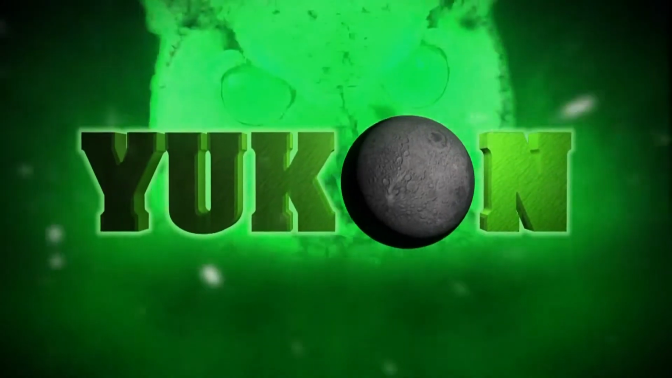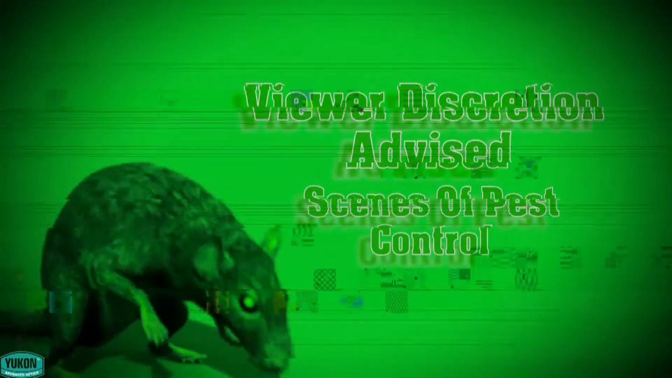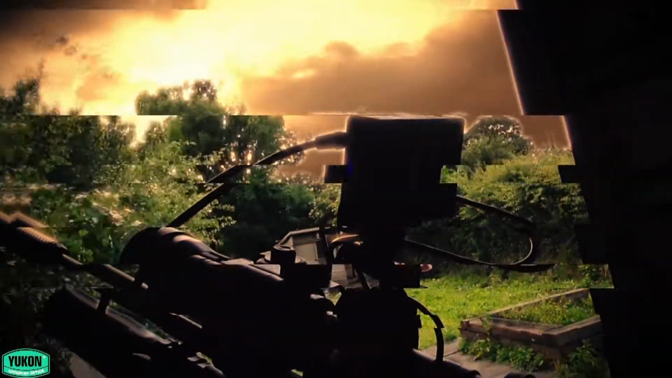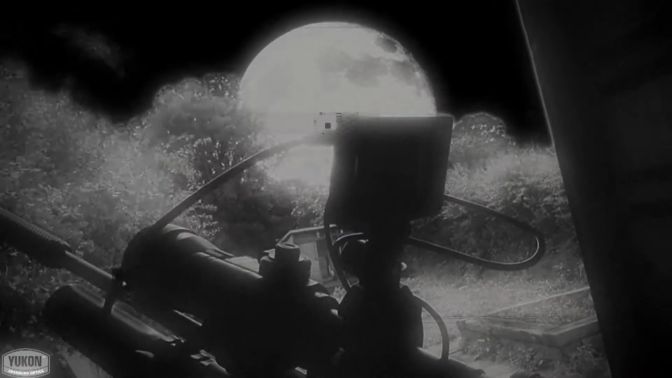Okay, now what will be a series of videos looking at various IR lights and torches to accompany your night vision setup, mine being the Yukon Photon at 6.5. What better way to start the series than by looking at the Photon's inbuilt IR light. The inbuilt IR is at 810 nm wavelength with a 3-step power adjustment.